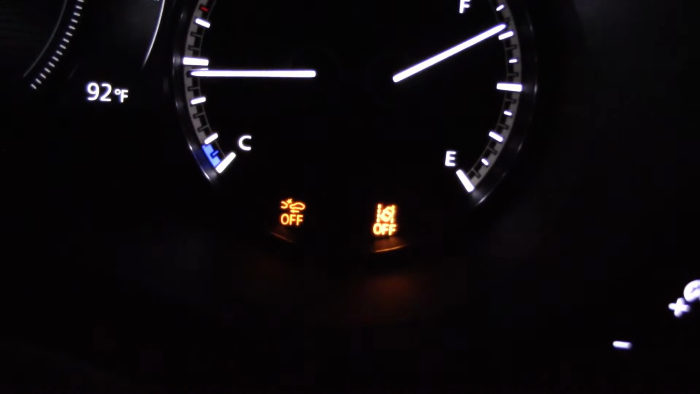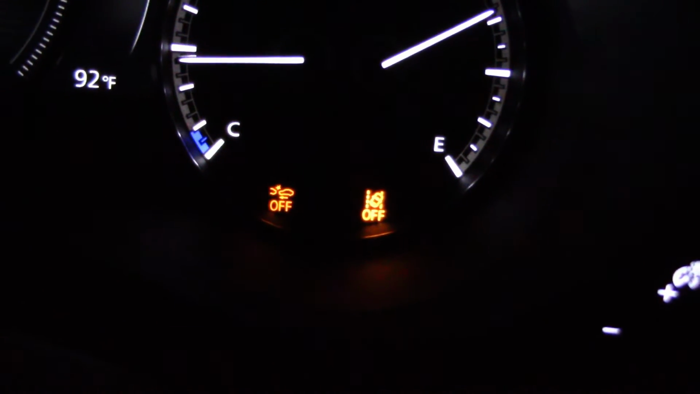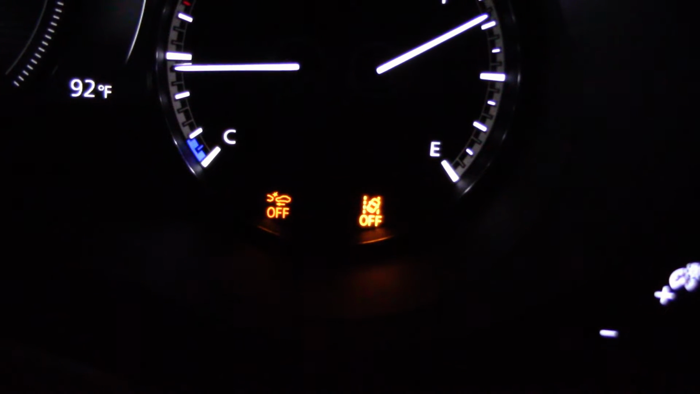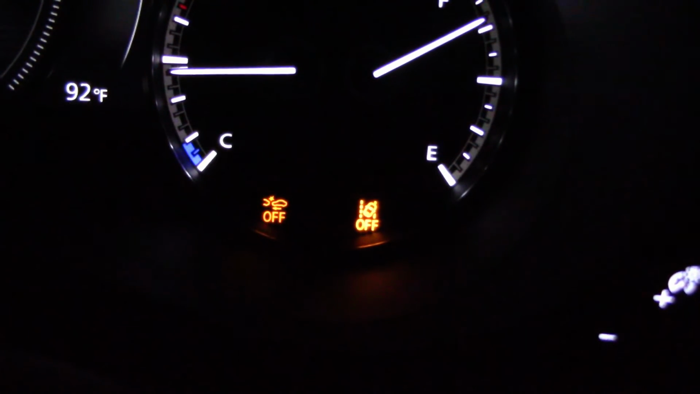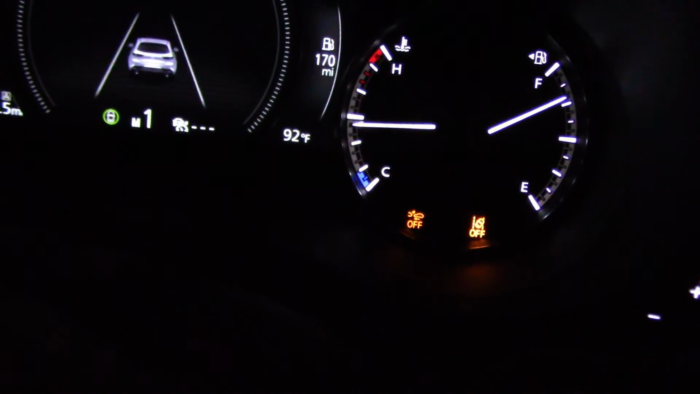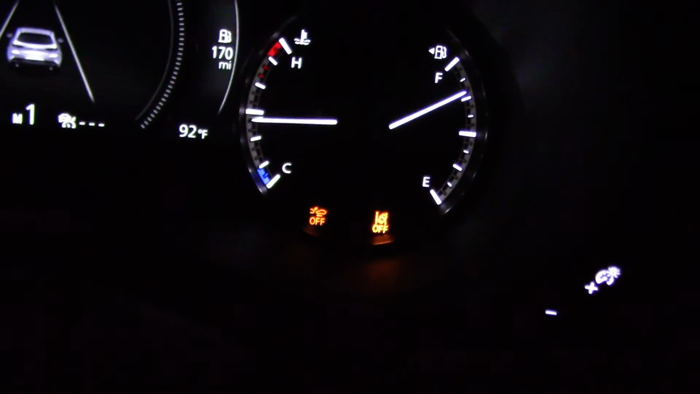And almost forgot, when you turn off a lot of the so-called safety nannies, like the automatic braking, automatic steering, you get little orange warning lights. Now, that'd be fine to have a light to let you know it's not on, but why does it have to be the same color as the important lights, like the flat tire warning and check engine light? These should be a different color. And like I said in my daytime video, I'm not picking on Mazda here, all the manufacturers want to make these yellow or orange.